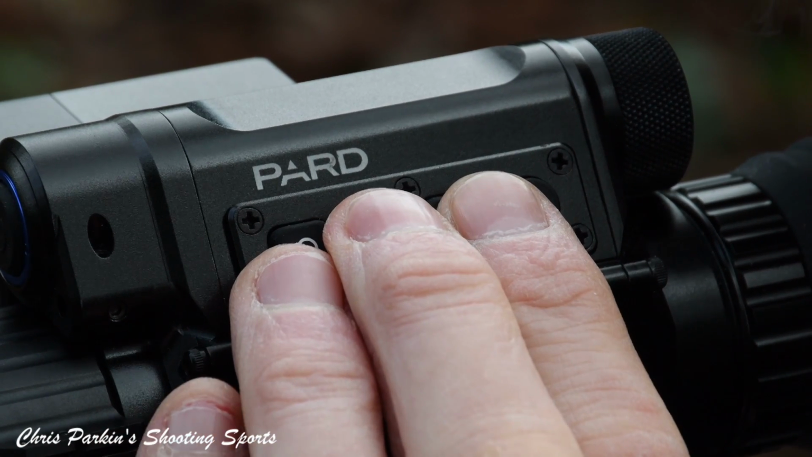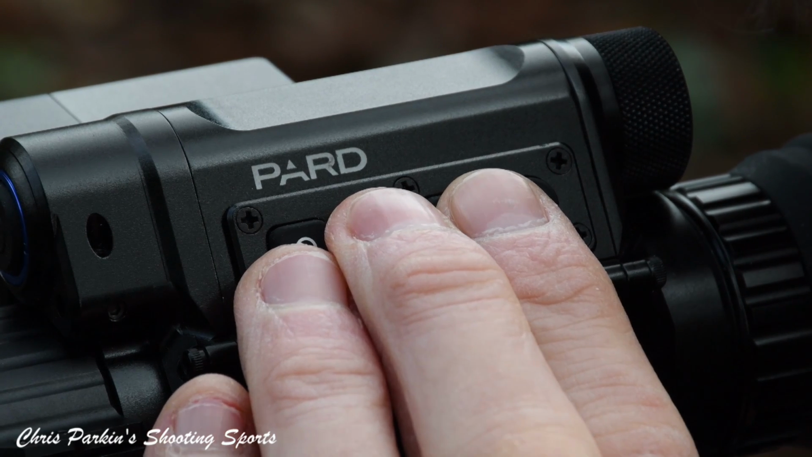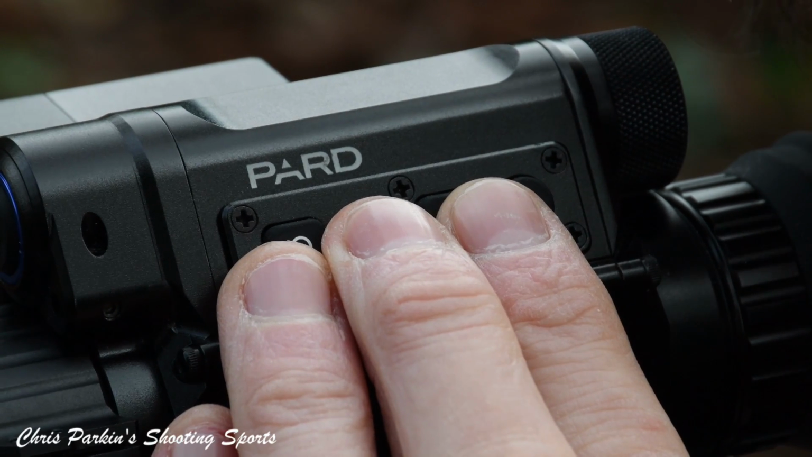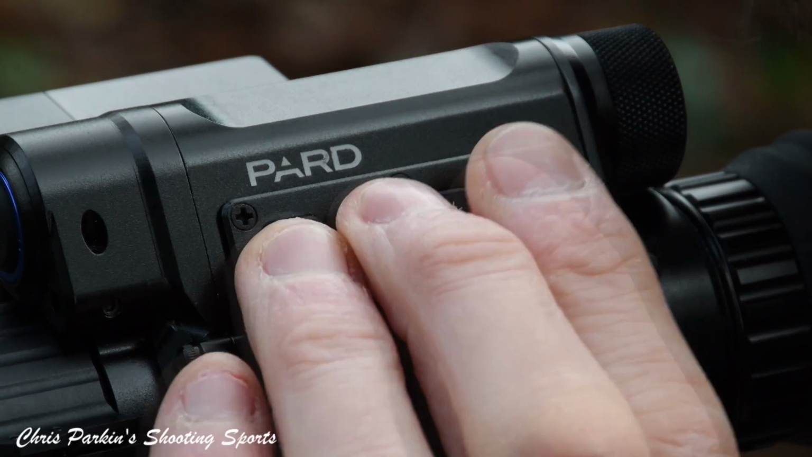And you can also have the compass and posture, which gives you indications of whether you're canting or tipping the rifle. You can switch off either the vertical or the roll pitch indicators. I don't find the two obtrusive onto the image because they're spaced widely to the edges, so they don't really restrict what you can see or view.